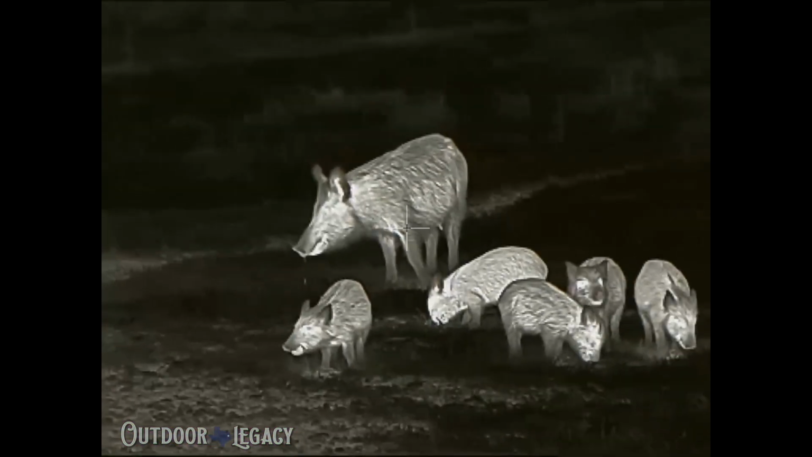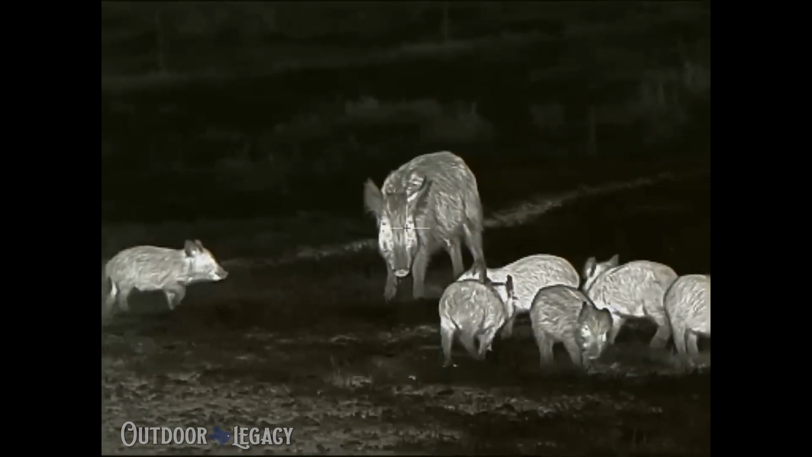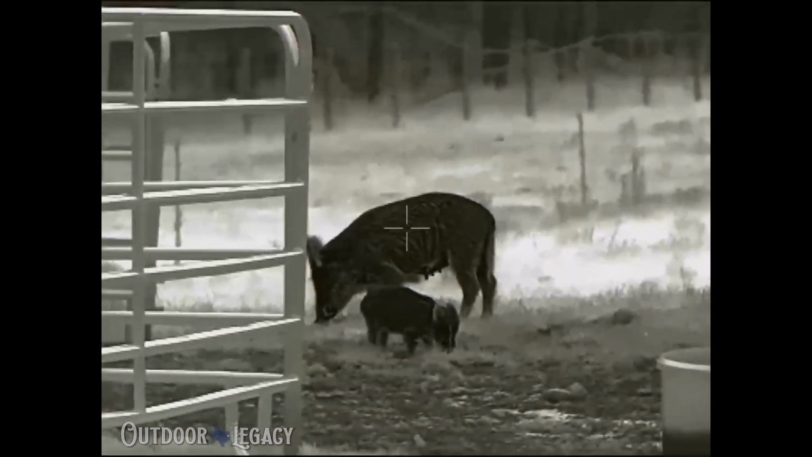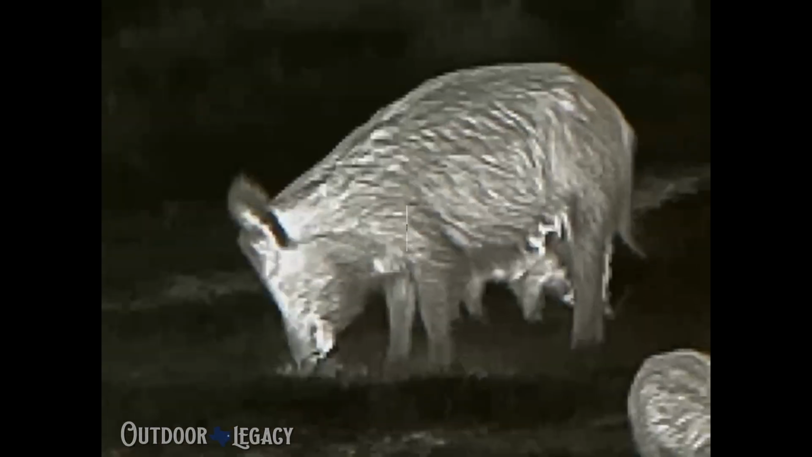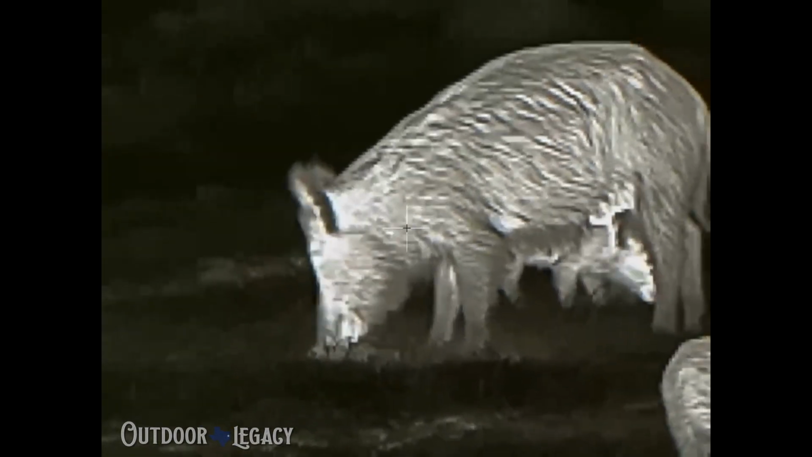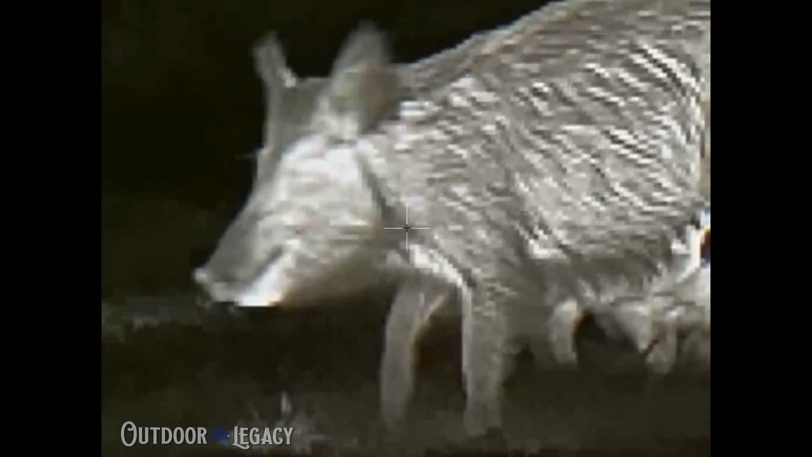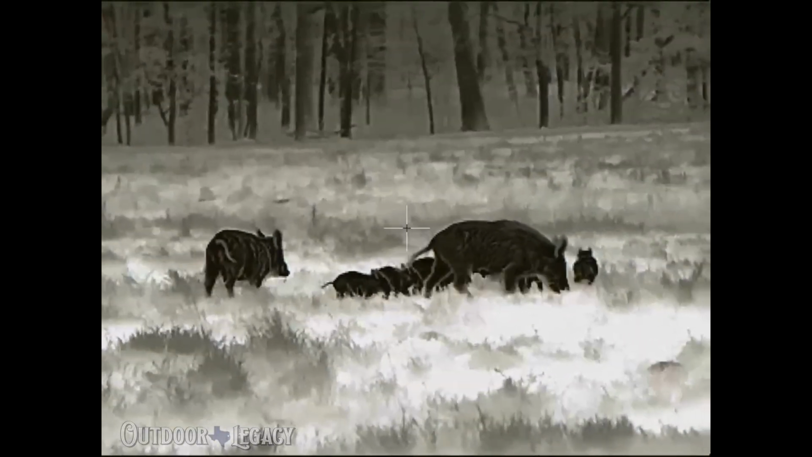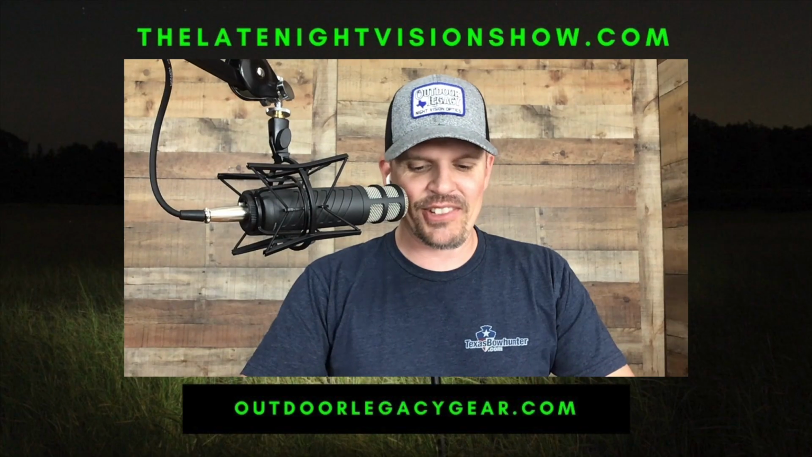So if you call us, we'll say, yeah, it's a 3 power. Generally speaking, it is. You will never tell the difference in 2.9 and 3. Technically, though, it's 2.9 power. So it does have digital zoom, a 2x or a 4x digital zoom, which takes it up to 11.6. So if you ask me, it's going to be 12. It's basically a 3 to 12. That's the way I would say it.